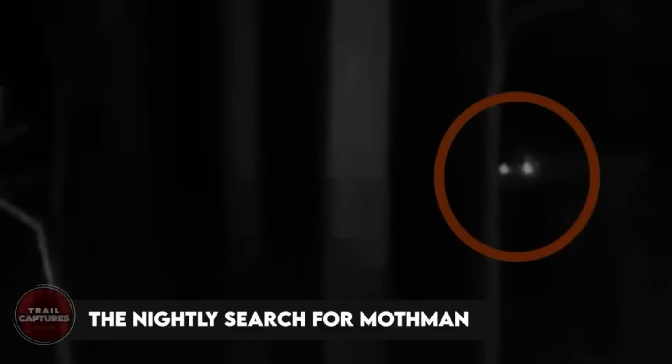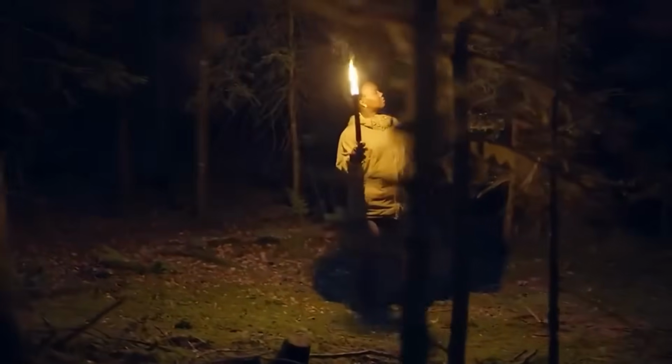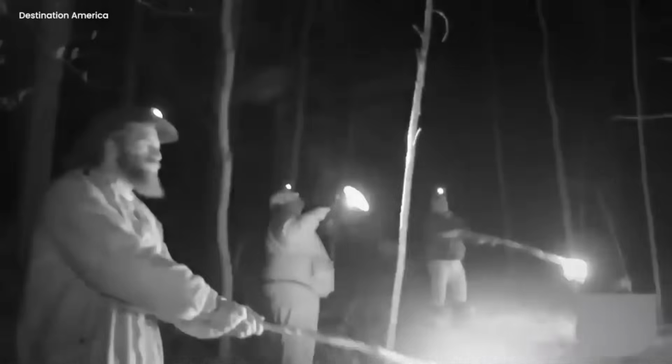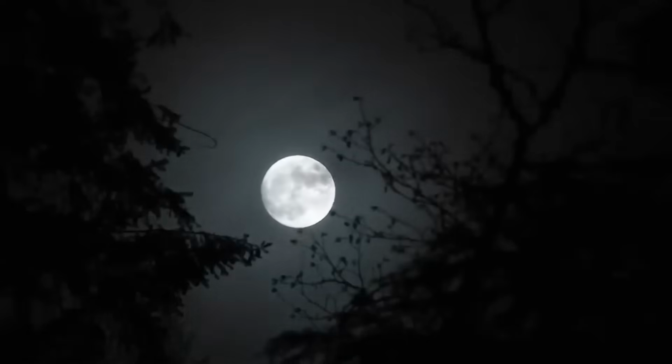The nightly search for Mothman. On a dark and spooky night, a group of courageous investigators set out on a thrilling adventure to find the mysterious beast known as Mothman. Armed with flashlights and a sense of curiosity, they ventured into the creepy forest, guided only by the faint light of the moon. As they moved deeper into the dark, their hearts pounded with both excitement and fear.